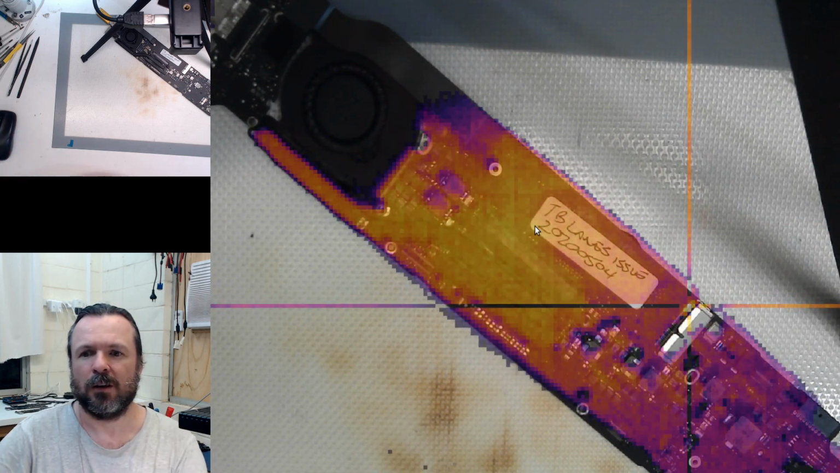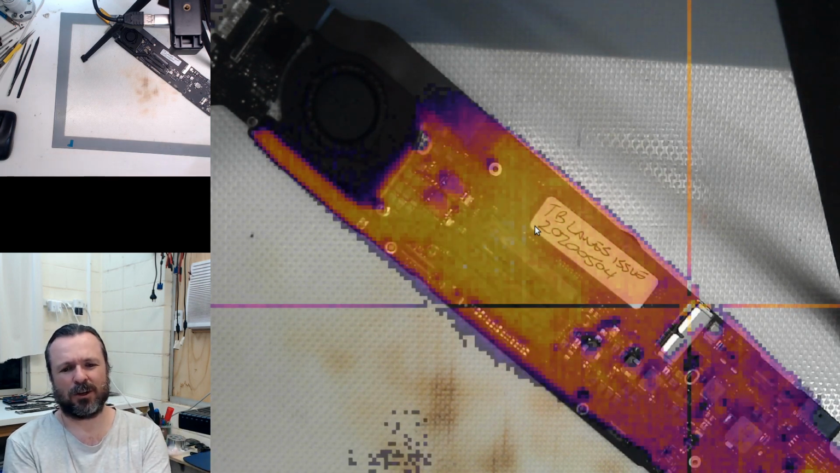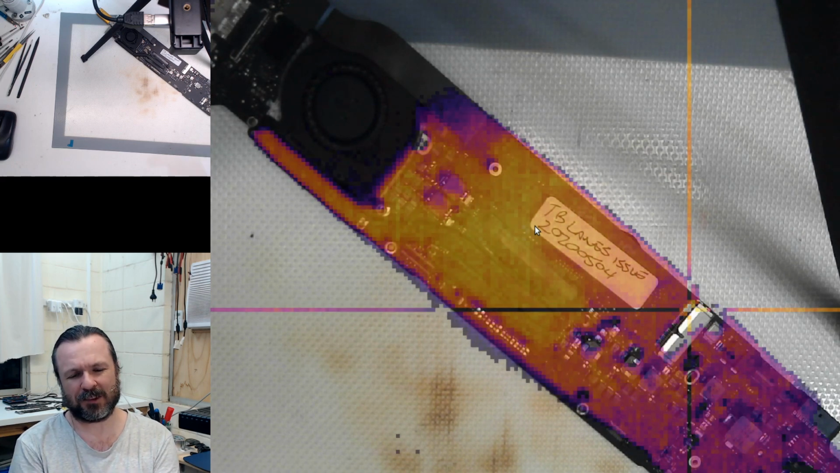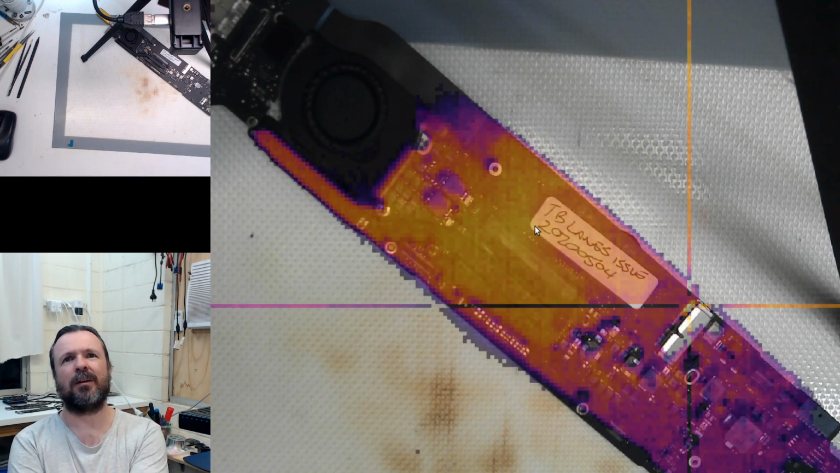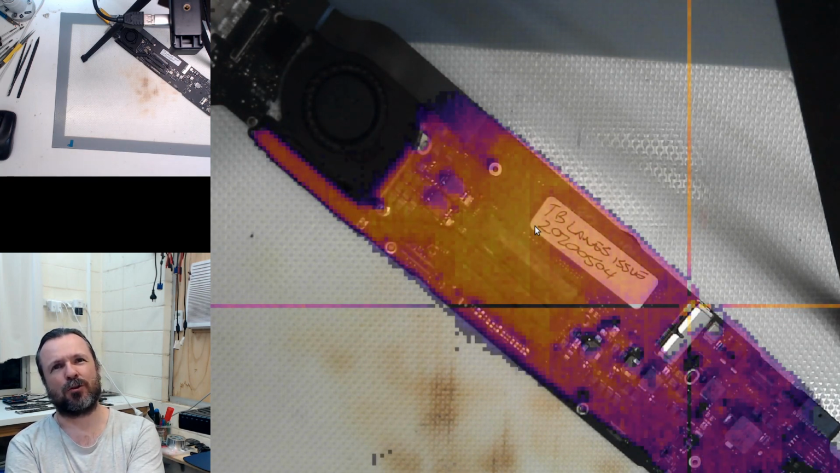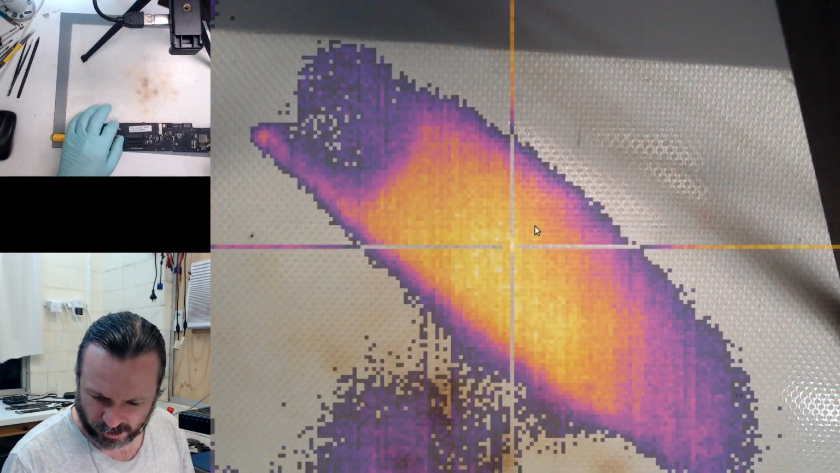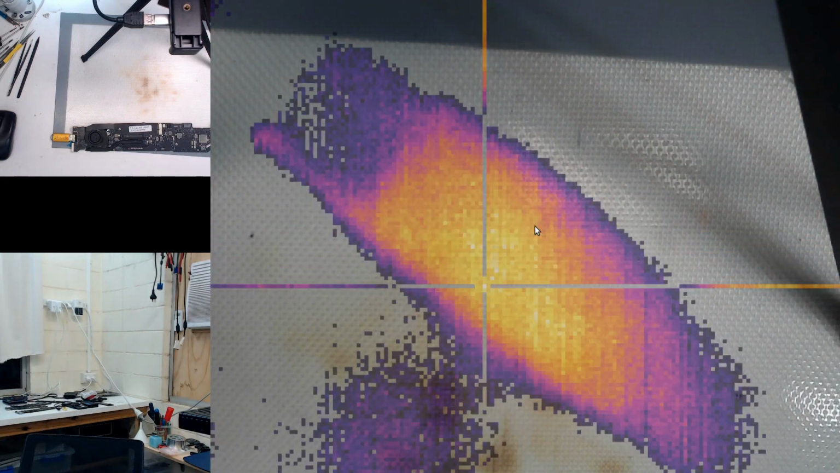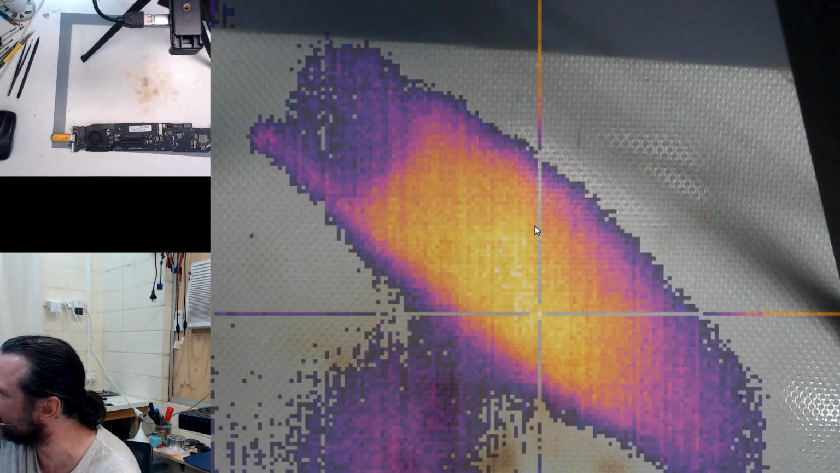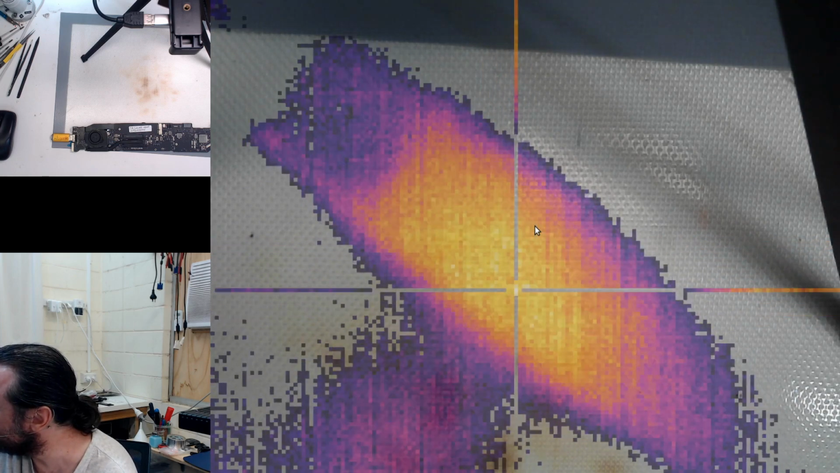Do you think a macro lens would make it easier to focus on areas of the board? Not so sure, Tony W. I mean, I think I just need more light on the board. It is quite dim here to show things up. But I mean, with a true short, you'd at least get some idea fairly quickly. I'm going to get an iPhone board, see if that can provide us with any joy. I doubt it. Oh, do I have an iPhone 10 with a short? I wouldn't even know how to plug that thing back in anymore.